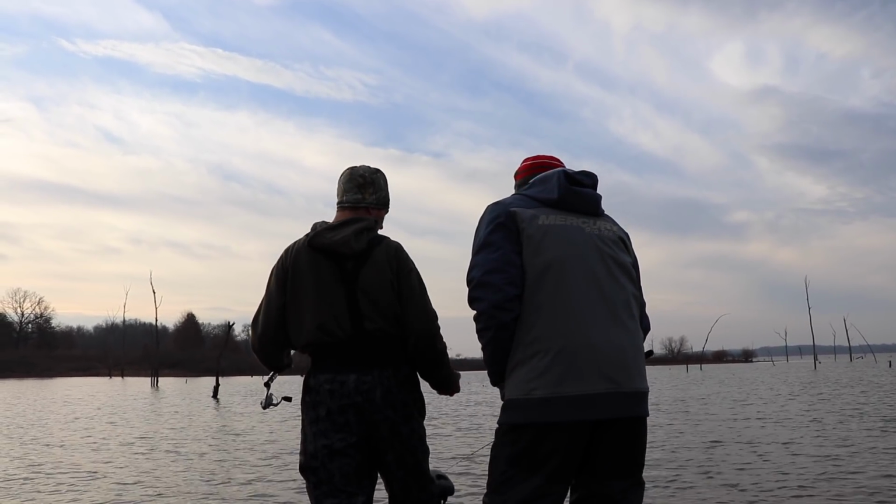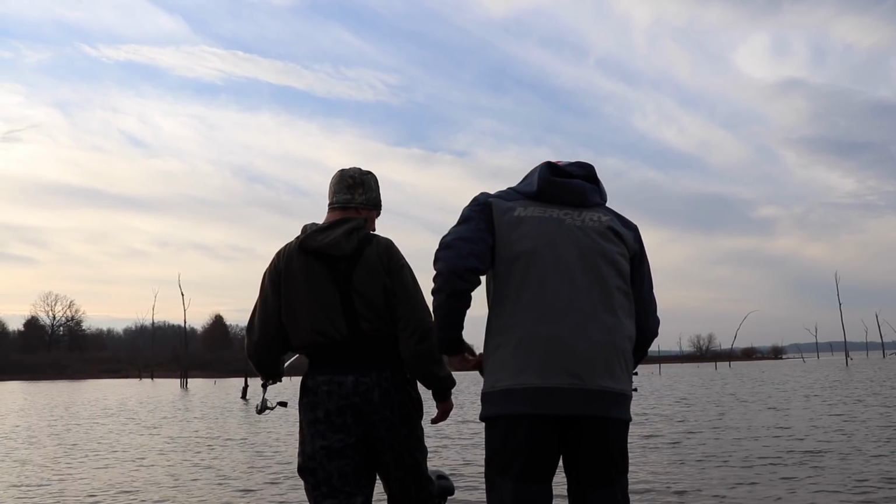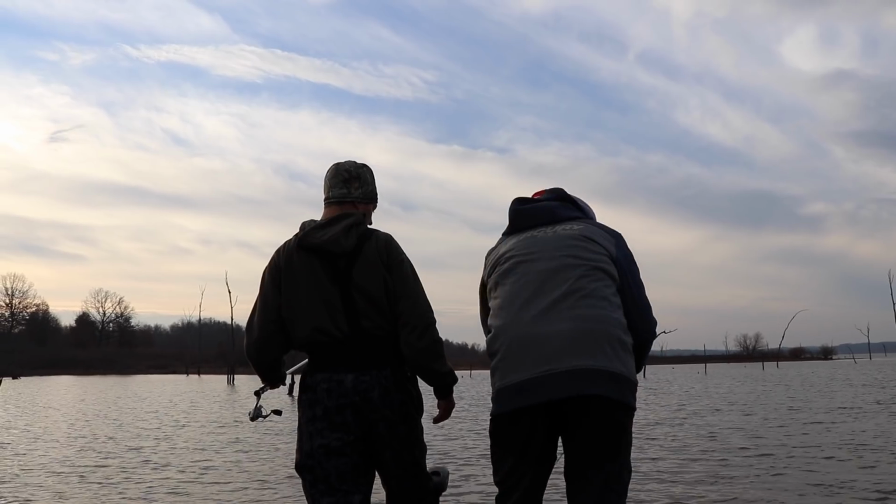That's what you can learn a lot with the LiveScope, is watch the fish come up and then whether or not they commit to eating it. That is a massive pile right there. Isn't there a brush pile down there? What am I seeing here? Yeah, just the bottom of the bait or just brush?